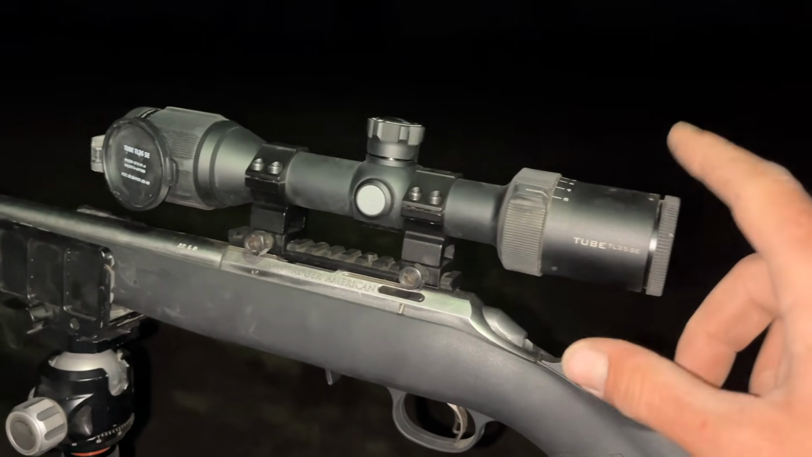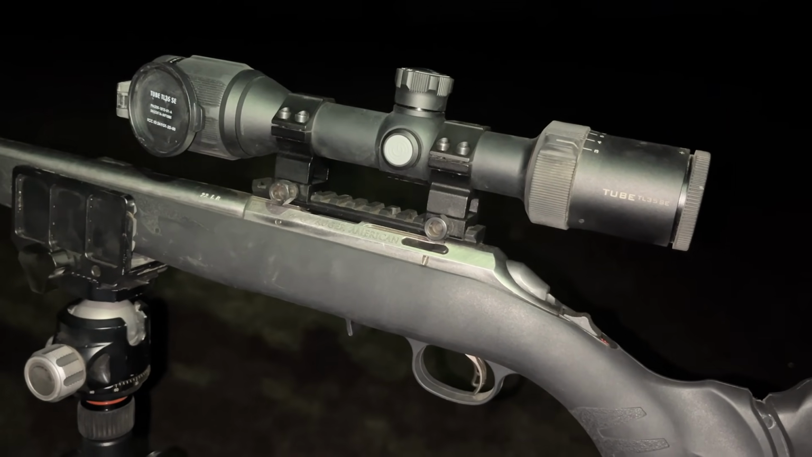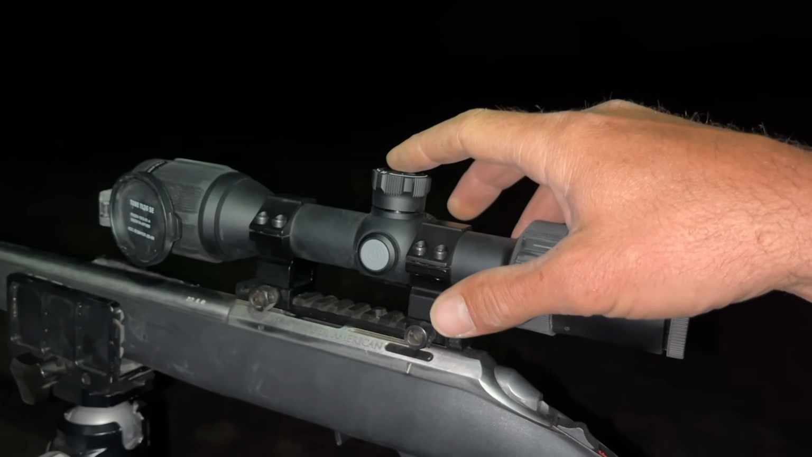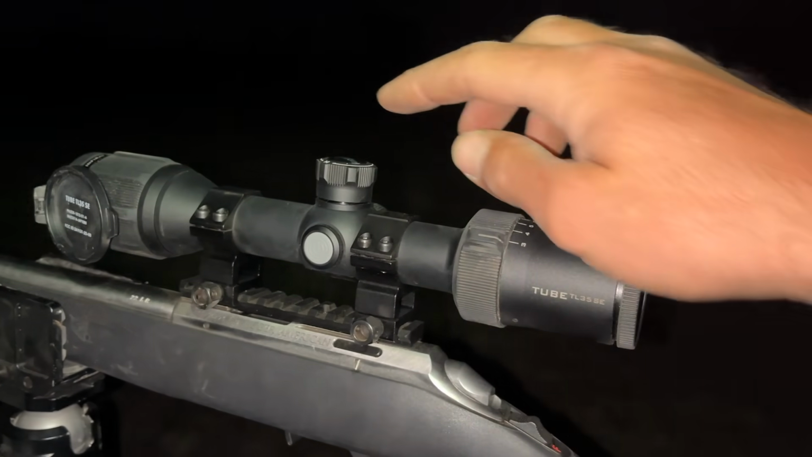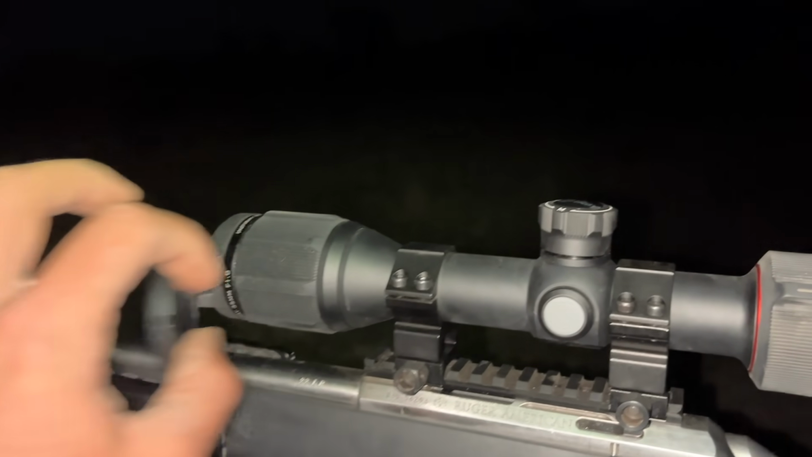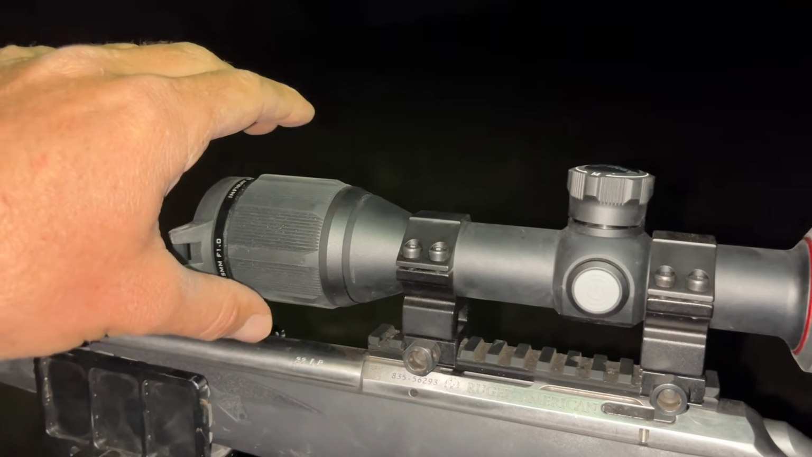Now this scope has got recoil activated video, but the 22 doesn't have enough recoil to activate it, so I've got to press down on this button here and make sure it's selected in the menu, and you press it again to record.